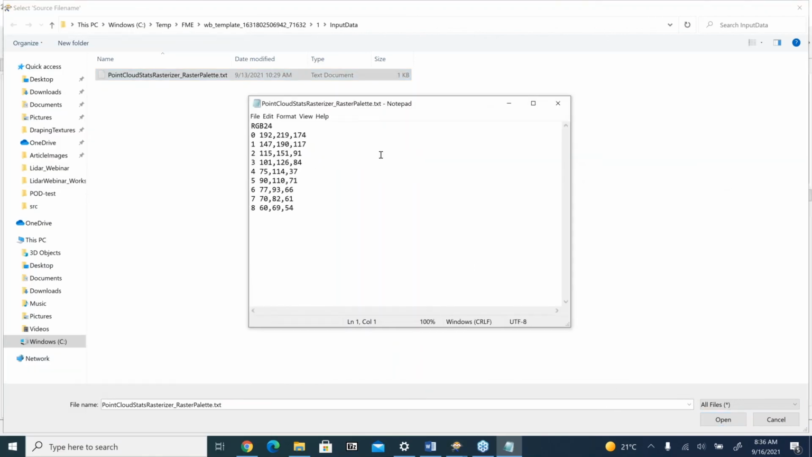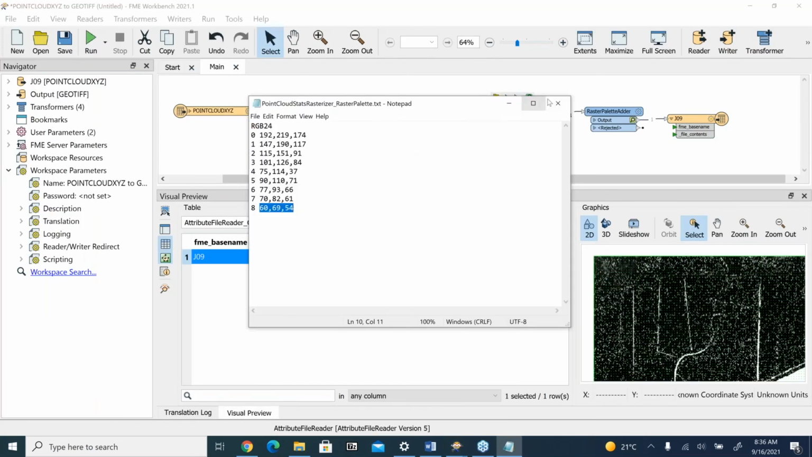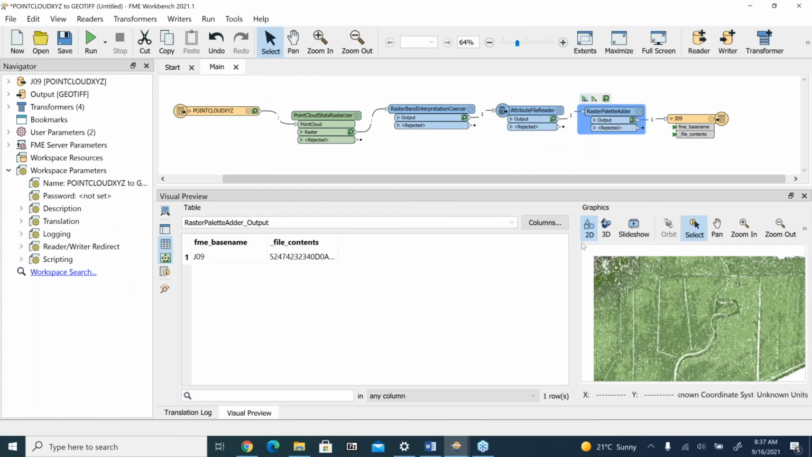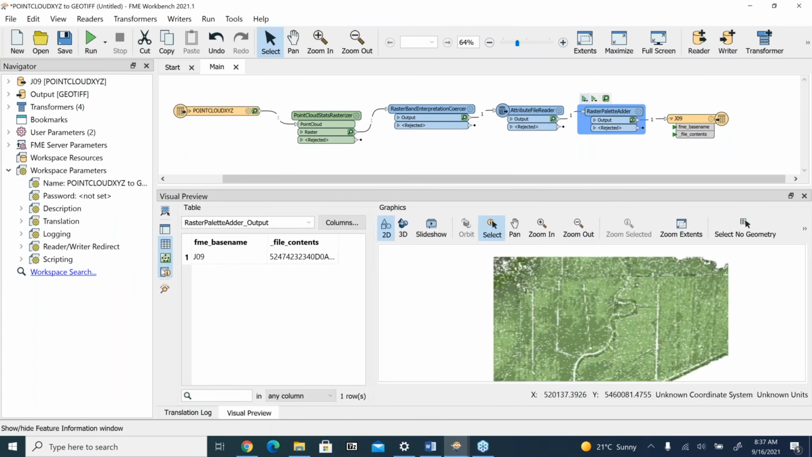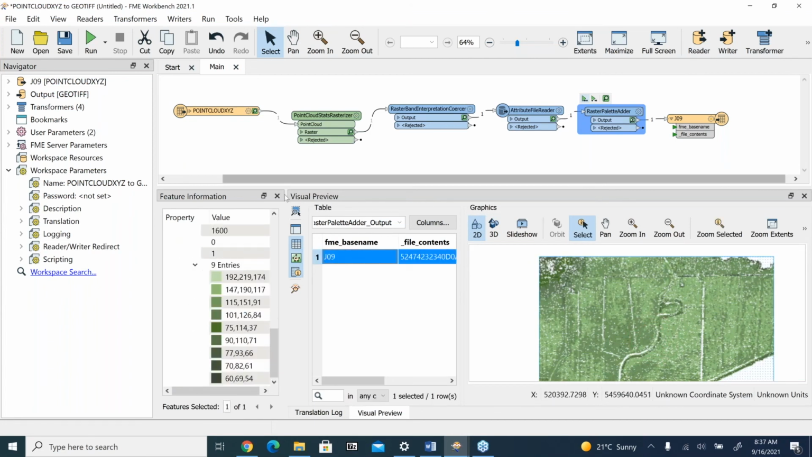This is all the palette is. It's just taking RGB values, and these are HTML RGB color codes. And I'm probably going to have to close that. Then we're using the raster palette adder to add it to the palette. You can see that this is our resulting raster, and the palette should show up down there.